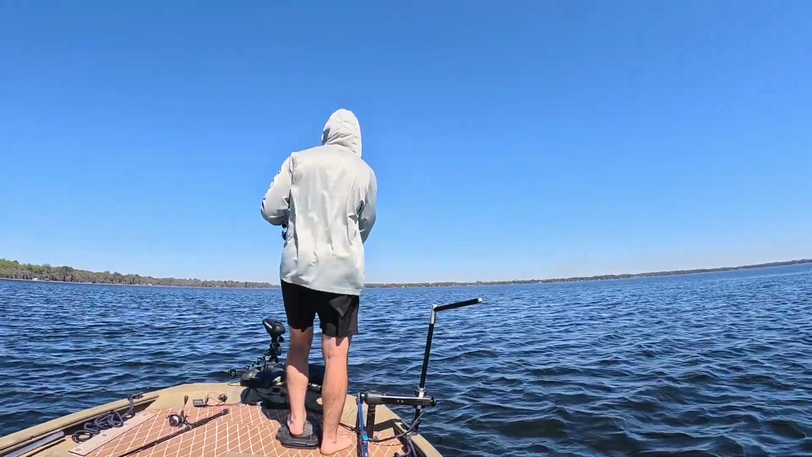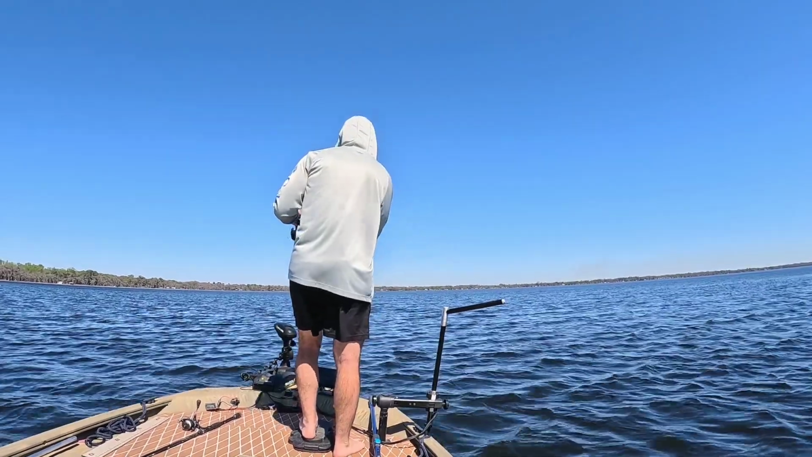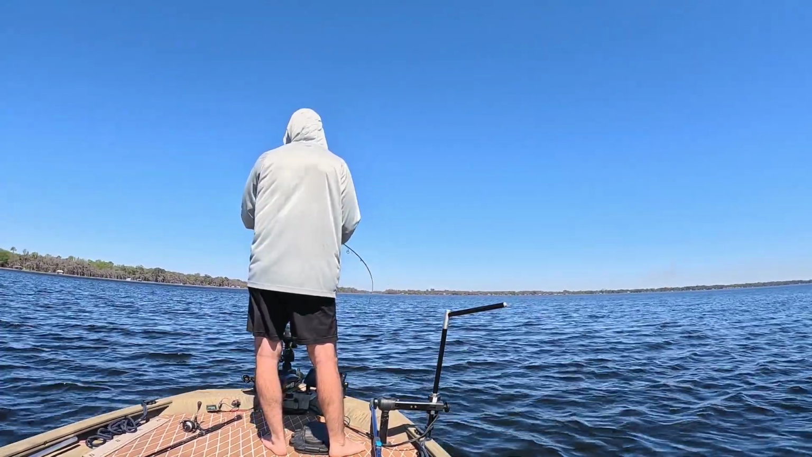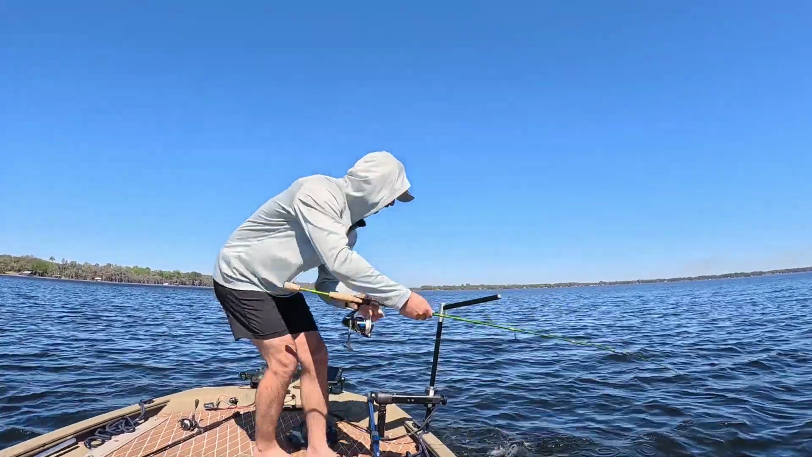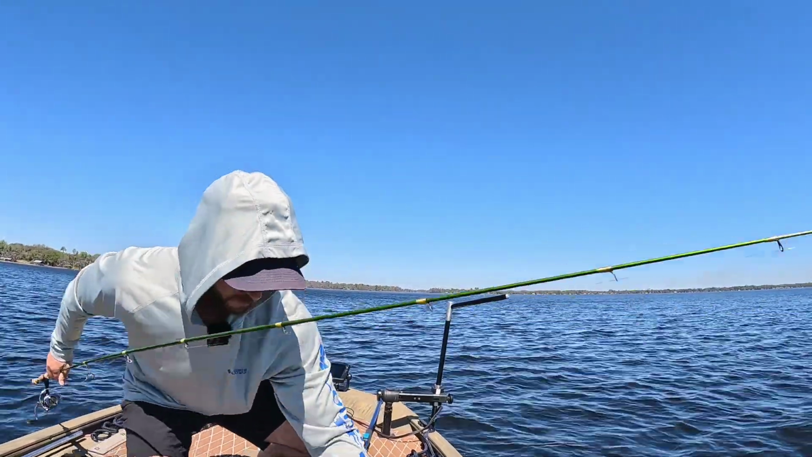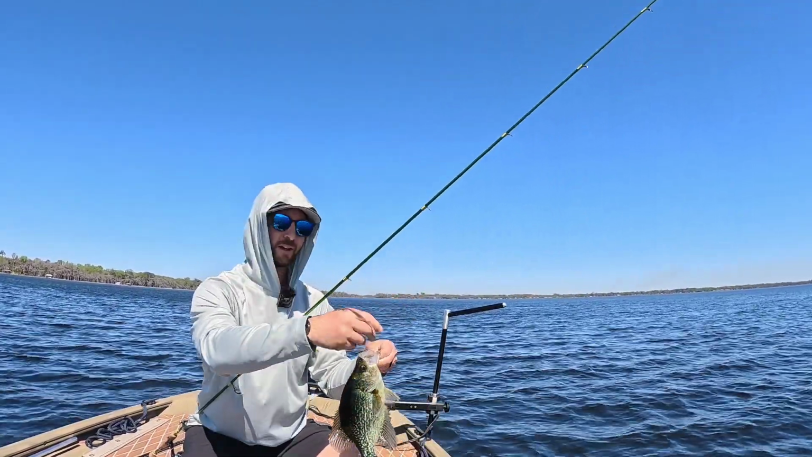Oh, is he coming for it? Thought one was coming for it. Yep, he came for it. Man. Oh, he jumped like a bass. Oh, that's a nice one. That one jumped like a bass. Boom. Look at that. Changed colors and weight again. That one was by itself. That was a singled out crappie.